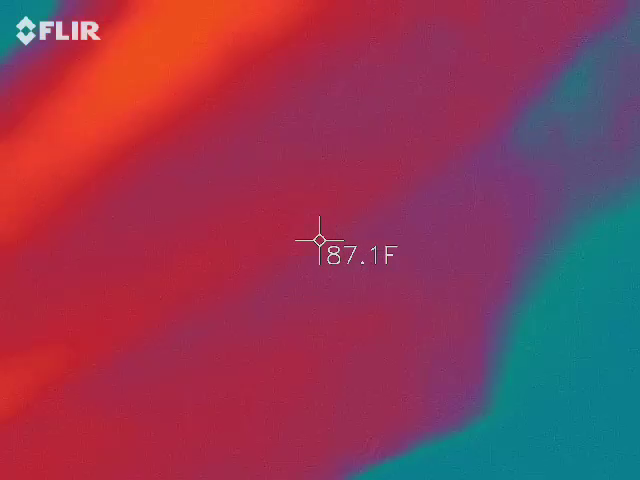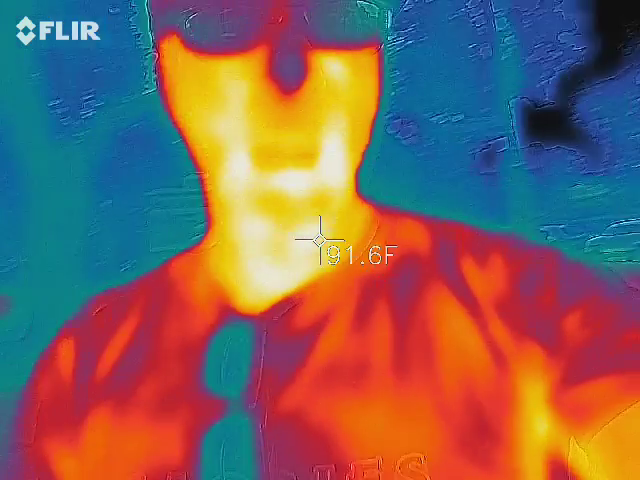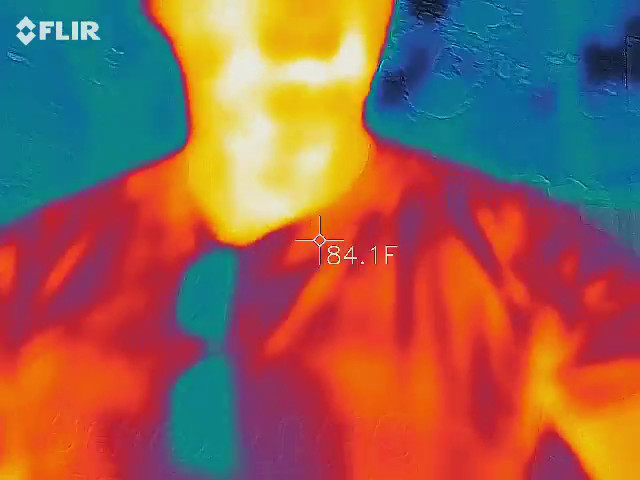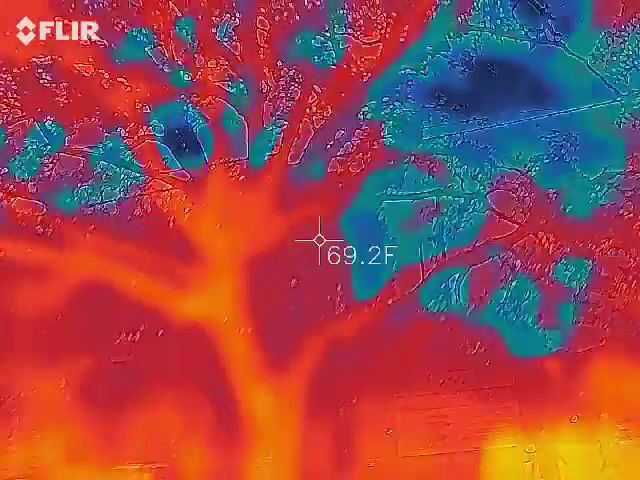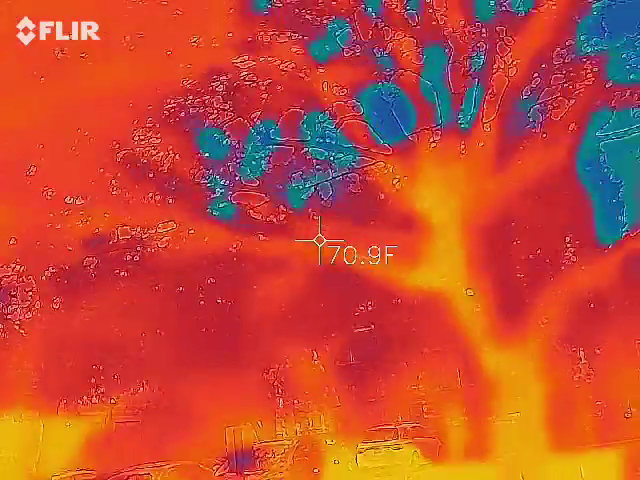Alright, so can everybody see me in the camera? I should be orange and red, and everything around me is blue. So if you take me out of the picture, it should fluctuate. The trees and everything else should have some orange and red tones to them instead, and some yellow.